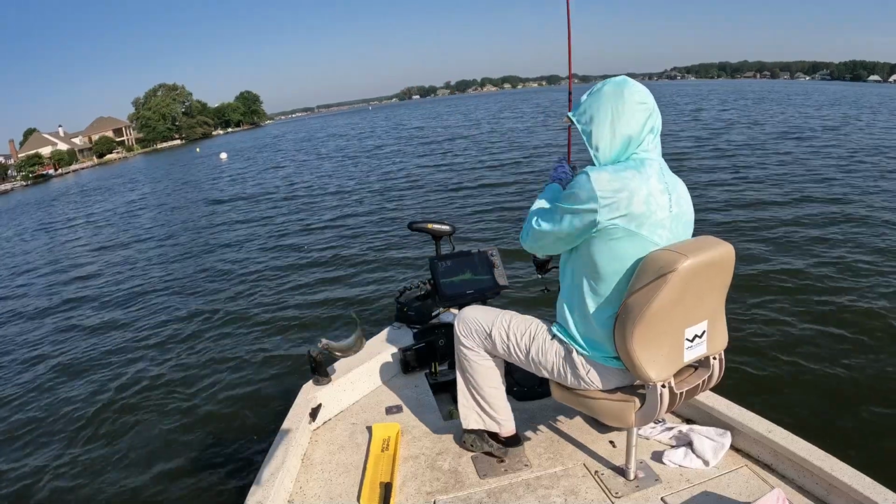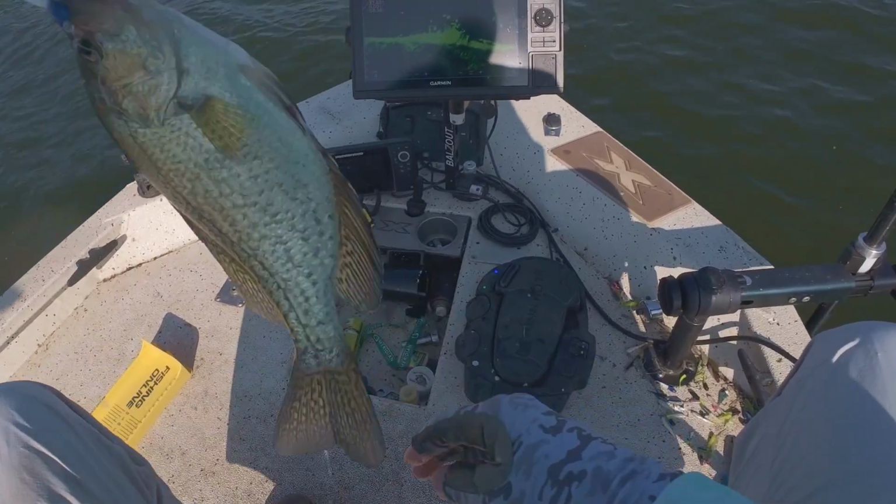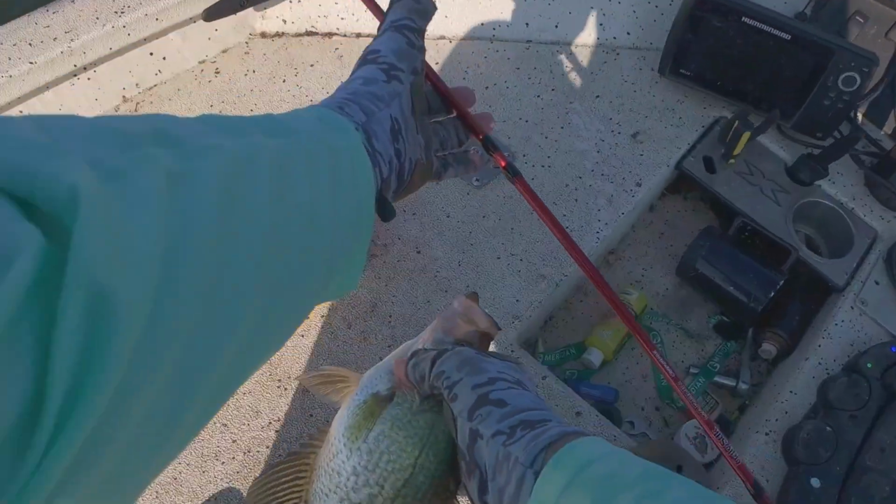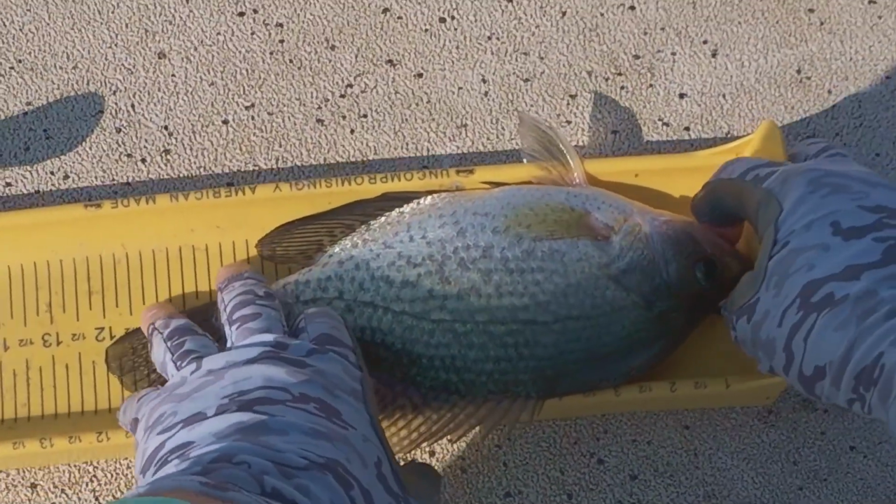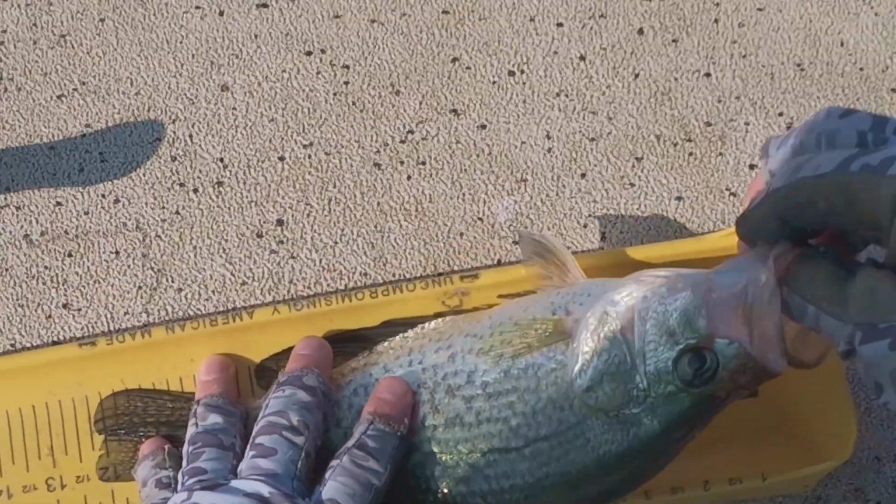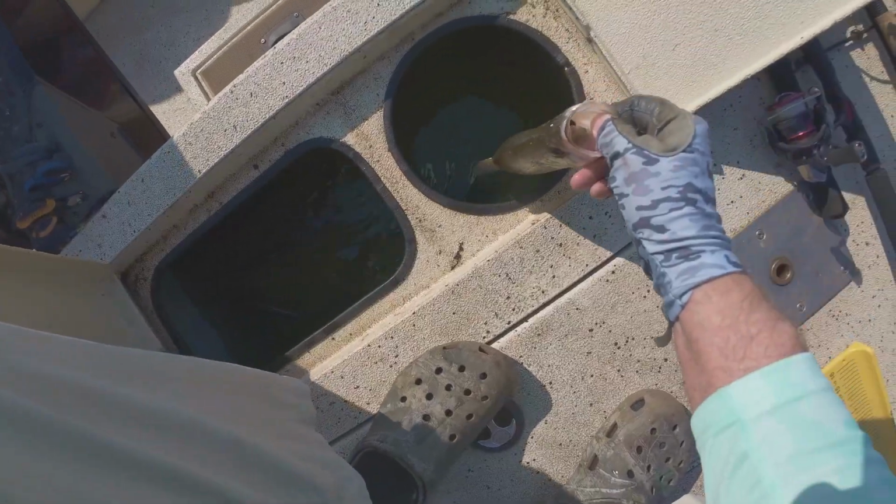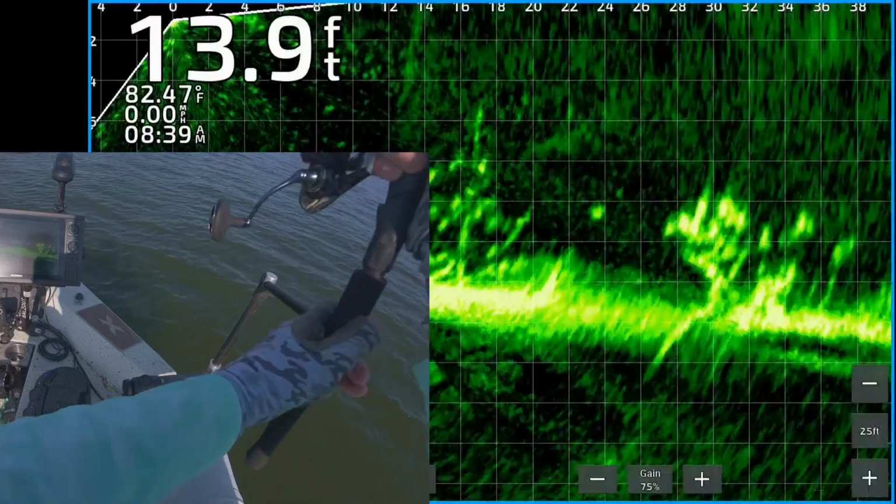Get in here, dude. 12-incher. Black crappie. Got in here. 2, 3. I got a 4 or 5 in there.